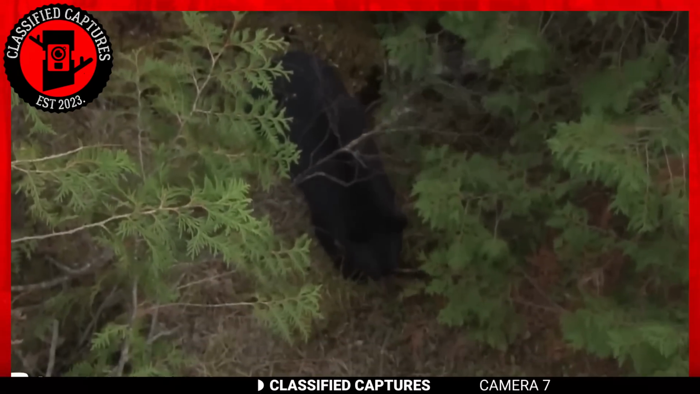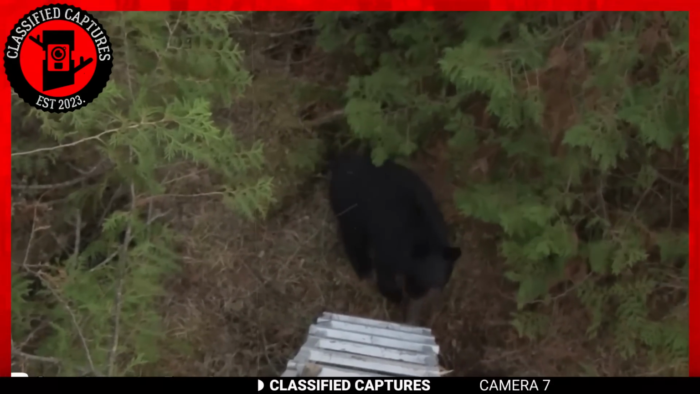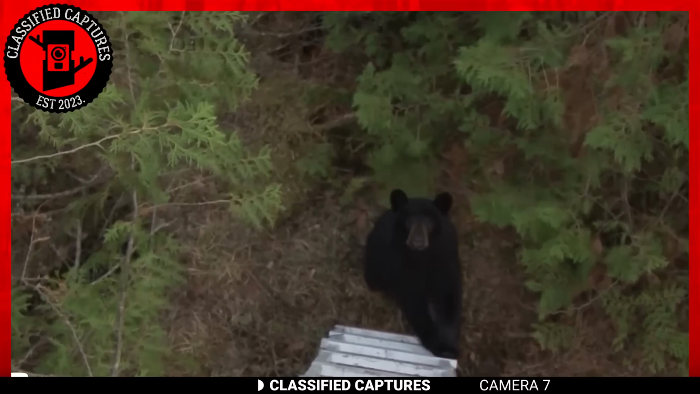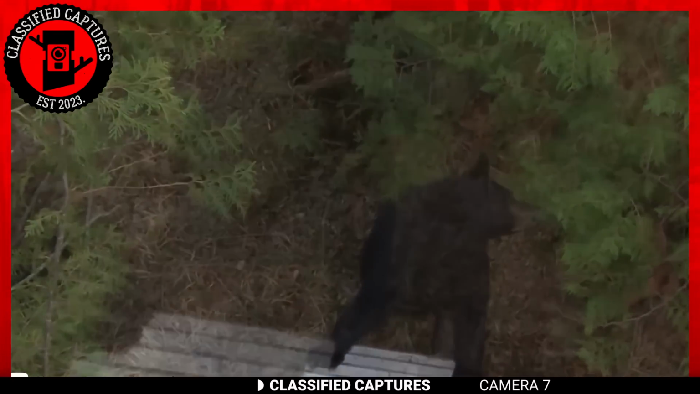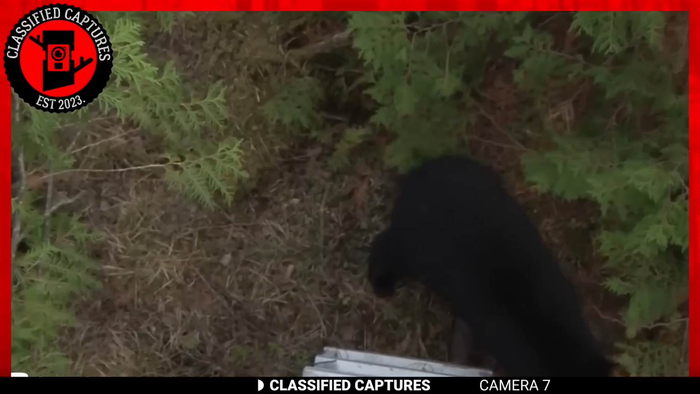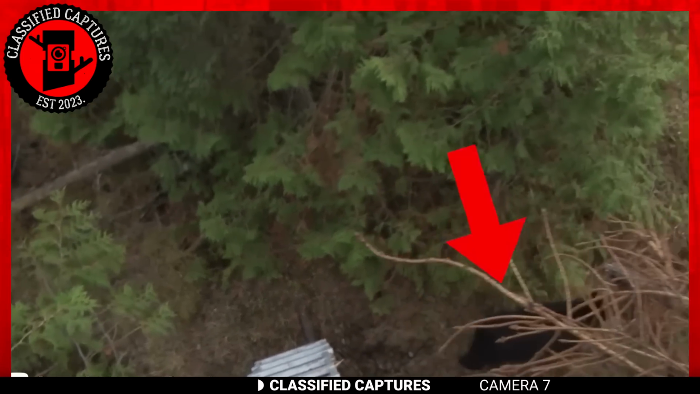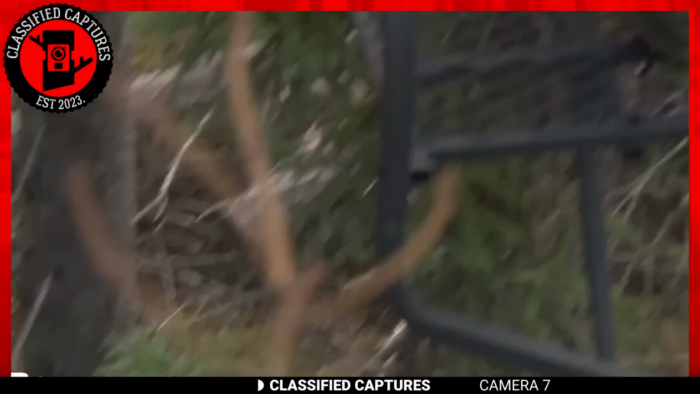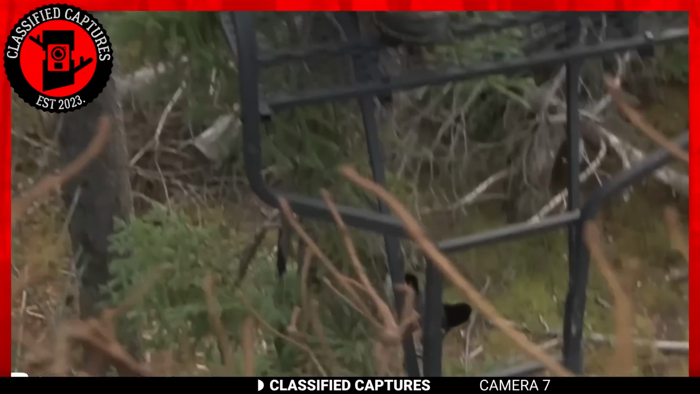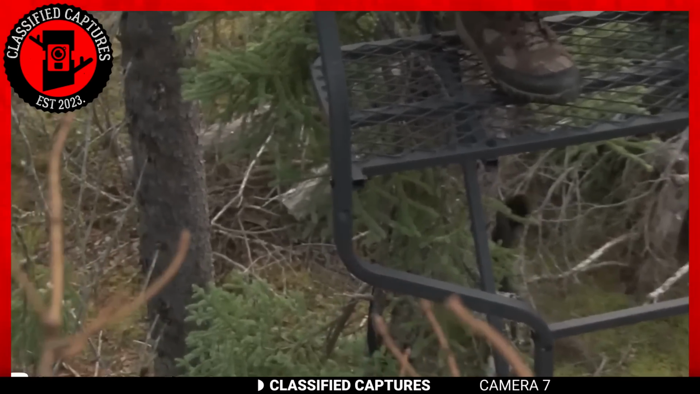Unlike the previous bear that was climbing up a tree, this particular one attempts to climb up a ladder, or a hunter's tree stand. But why? It had what can only be described as a rather malicious intent. It could see two humans up there, and you don't need to be a researcher to know it was thinking of lunch and dinner when it saw them.